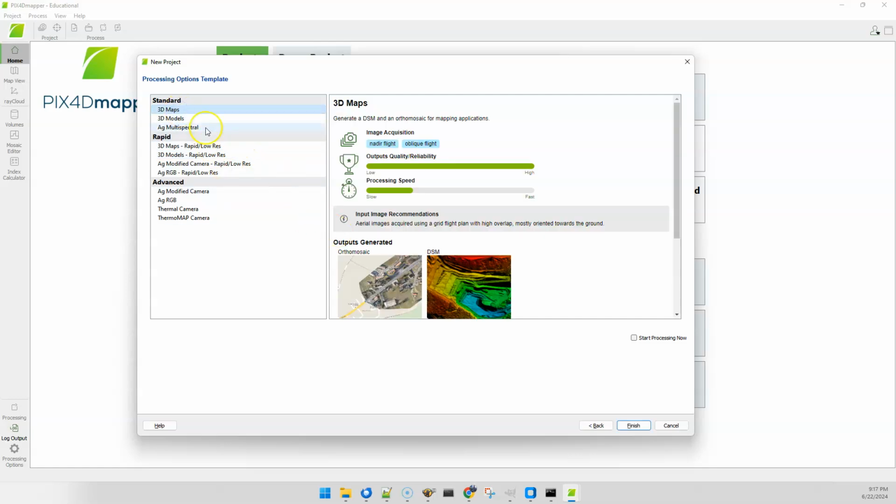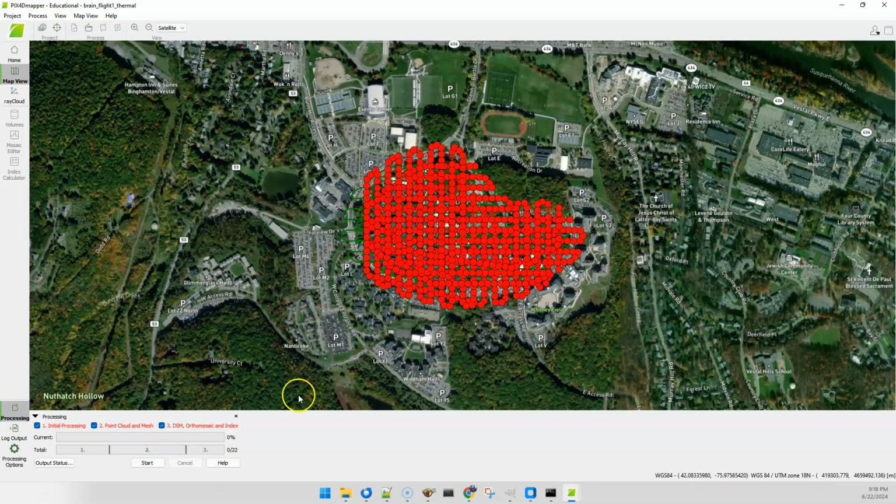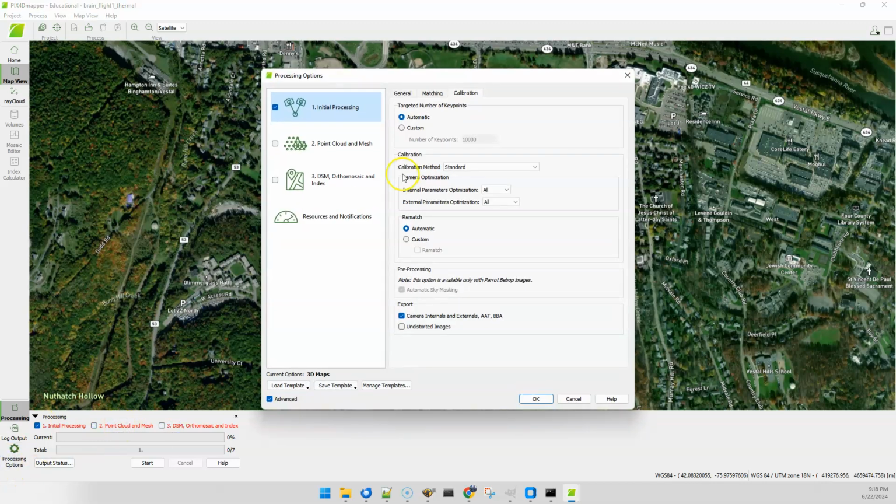All right, so I'm going to choose the standard maps profile here. And I don't need any of that stuff. I really only need step 1. Now you actually can go through and you can just use this setup to export a point cloud. I'm not going to do that.